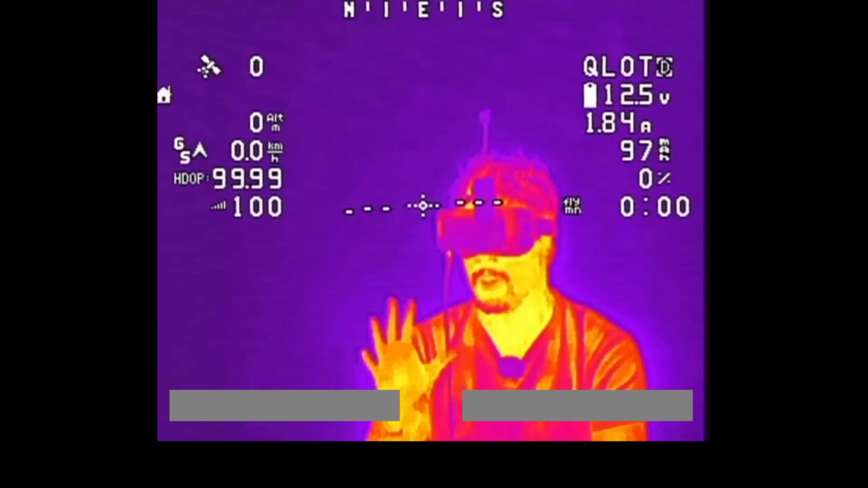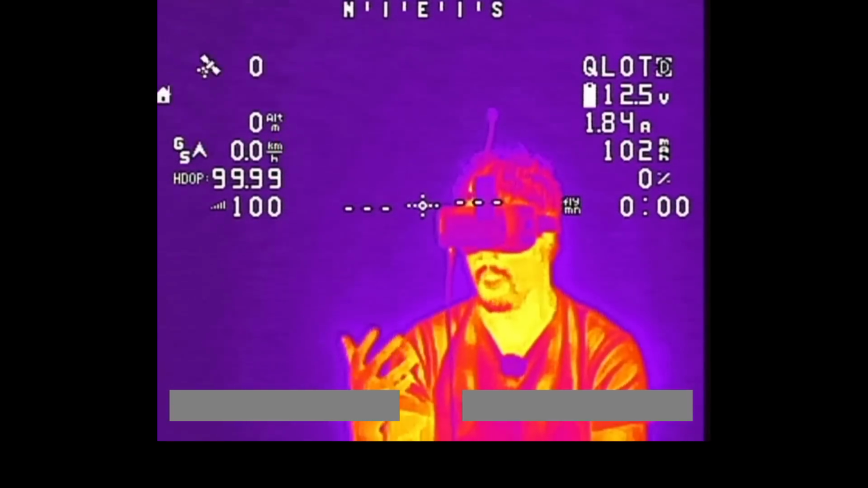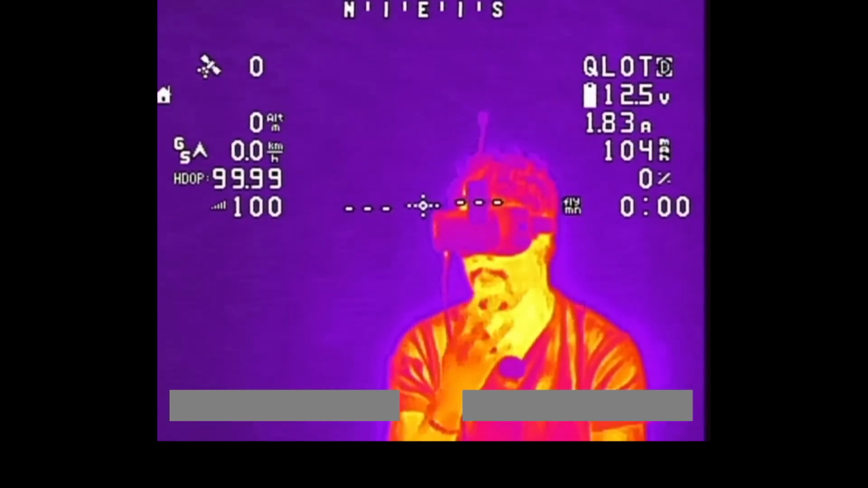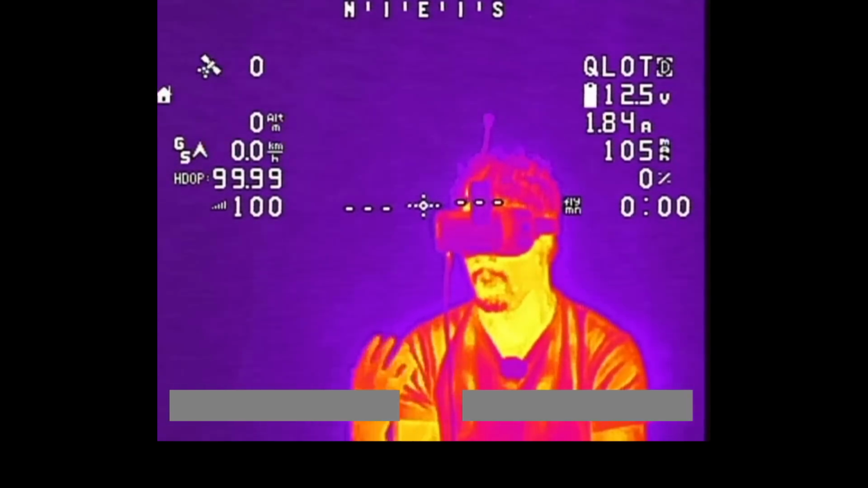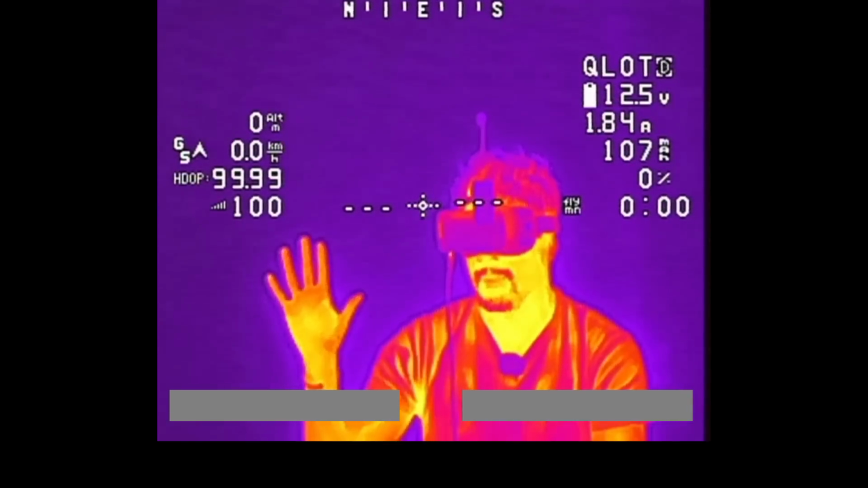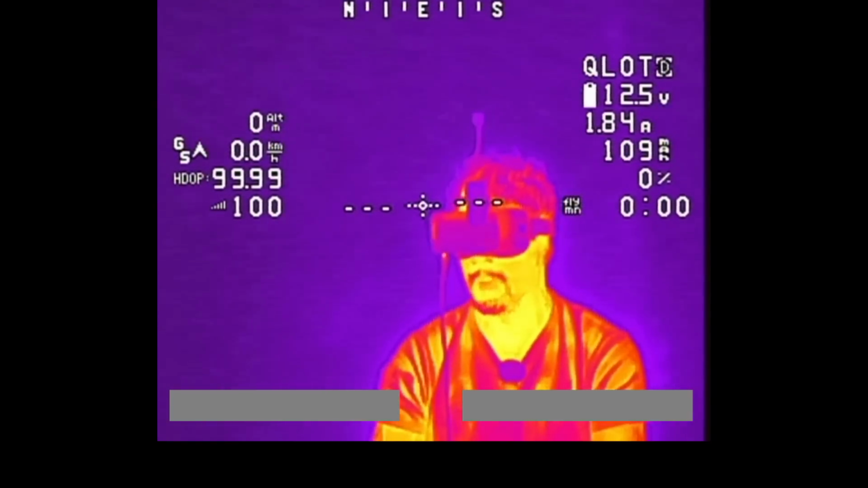And you'll see as we cycle through them, a lot of them are quite similar. The one I mentioned a minute ago that I quite liked was a yellow and purple one. This is also a yellow and purple, but the resolution's a little bit different. Again, not so much detail in my face or my shirt or my hair. But anything that's warm is glowing quite bright, and it's a little bit more resolution than the previous mode.